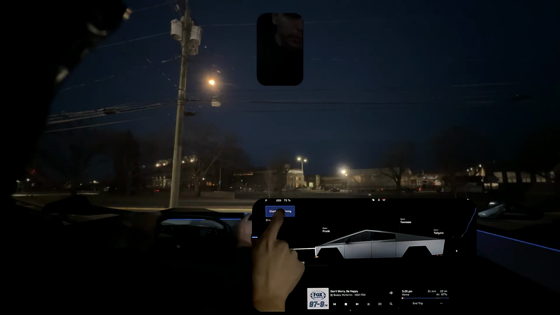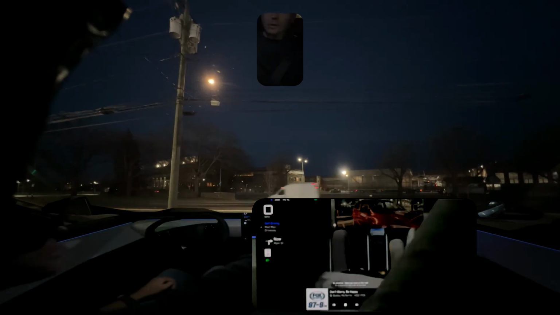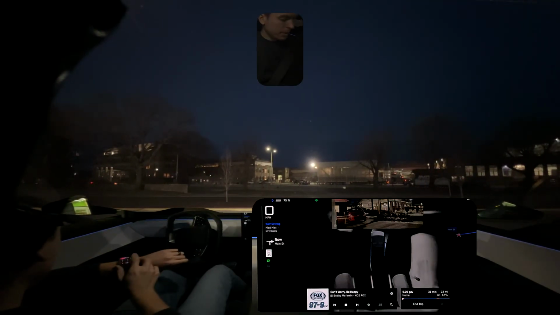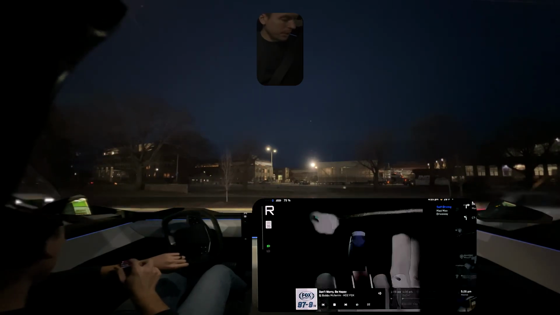Alright, we are starting now. Pop the light back on. And starting from the Subway parking lot tonight instead of Bass Pro. Bit of a change up.